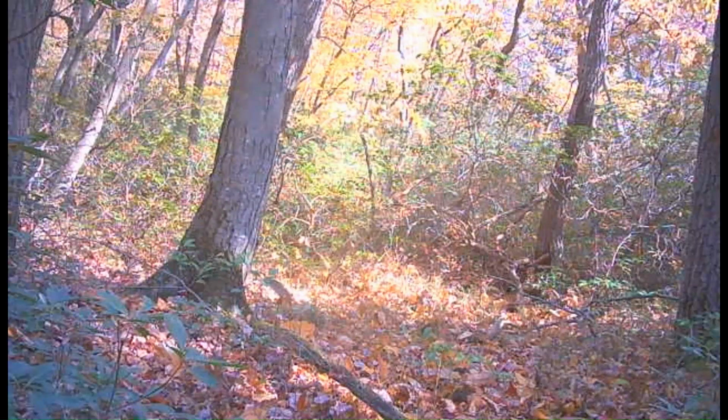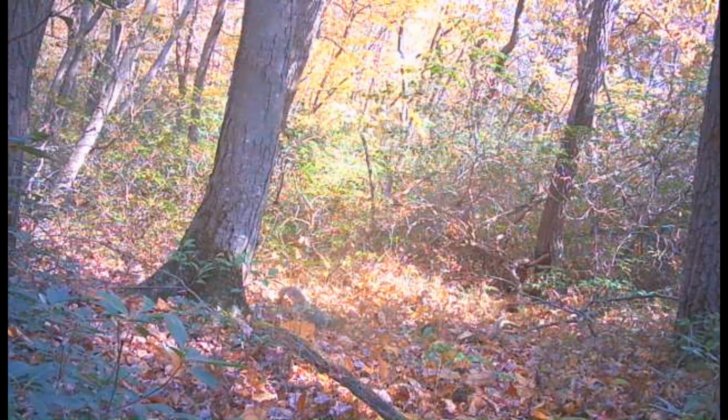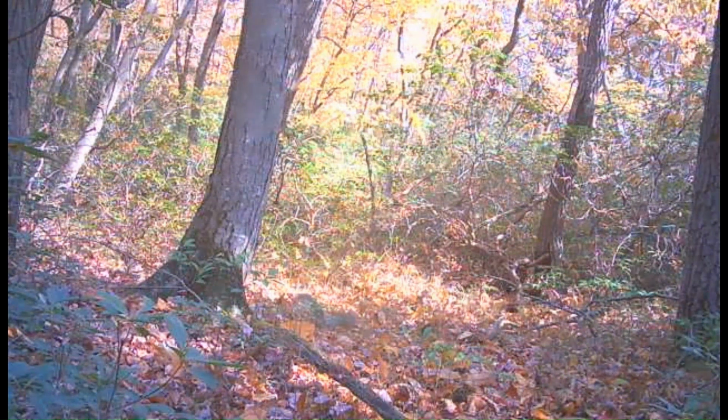There's a bobcat through the back. And then flying squirrel back there running around at night. And gray squirrel in the daytime.